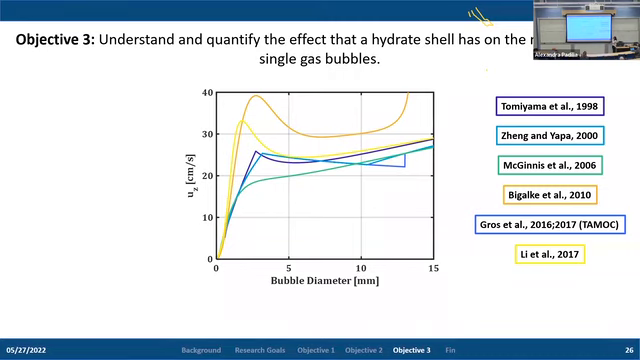Another point to highlight is that all of these models assume that the environment itself is what we call contaminated, and this contamination assumes that the bubble surface is inhibited, so there's a reduction in the internal circulation within the bubble itself. And we use these models because it has been shown that in natural environments, there's enough surfactants and particles to inhibit the surface, causing it to be contaminated itself.